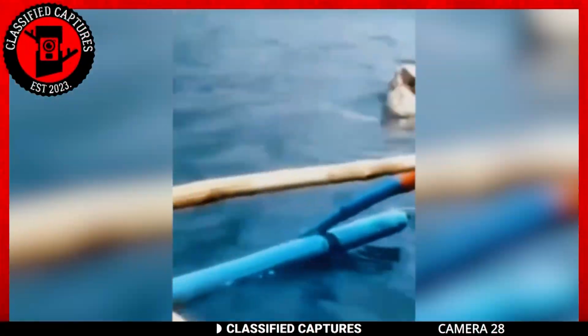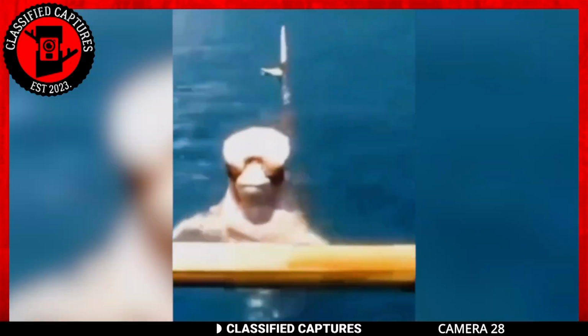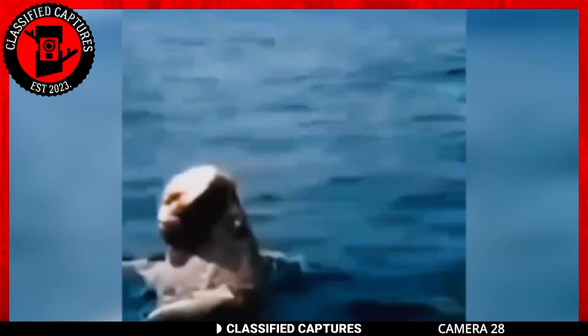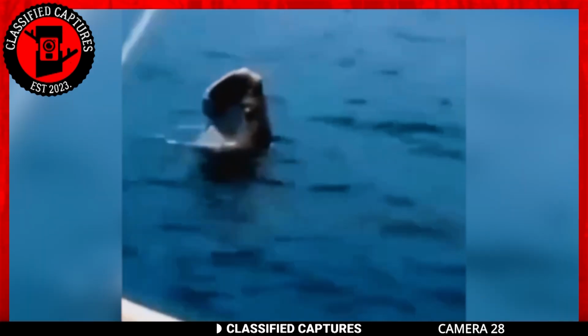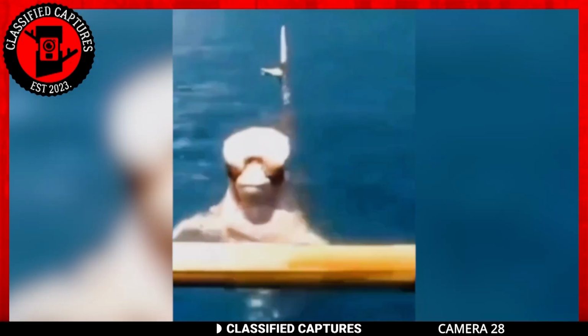For our next footage, a camera mounted on what appears to be a boat captures a curious encounter with an unidentifiable creature. Let's take a look. Now, it's unclear whether or not it possesses any form of communication. This creature exhibits dog-like characteristics, sporting white and cream or tan-colored skin. Additionally, its face appears like it has a pair of goggles covering its eyes. Very perplexing if you ask me. But are there truly creatures like this?